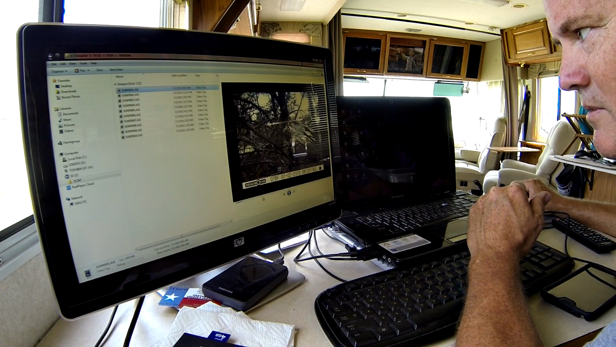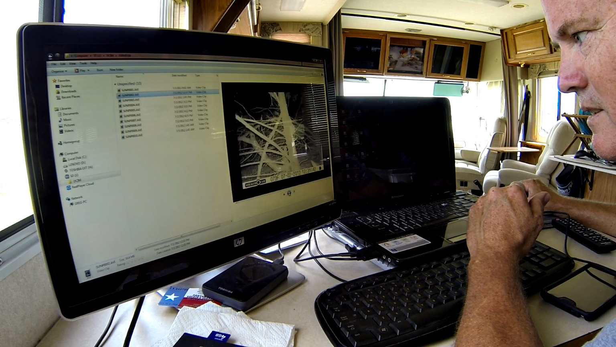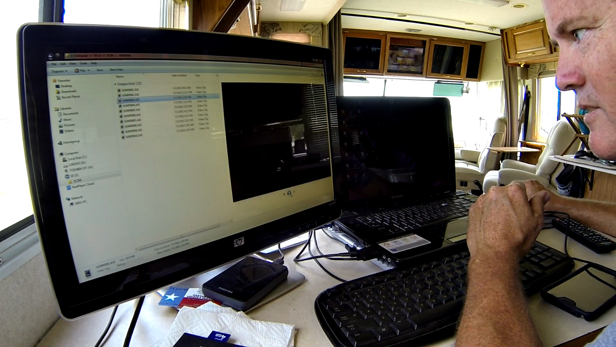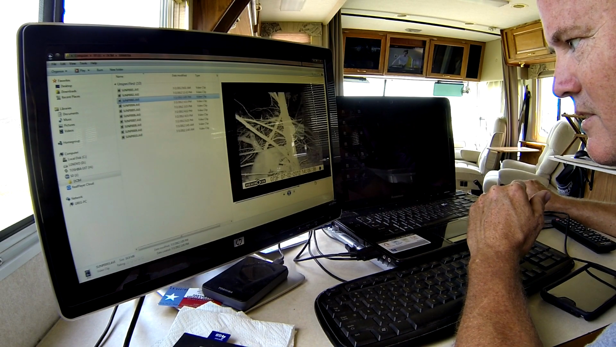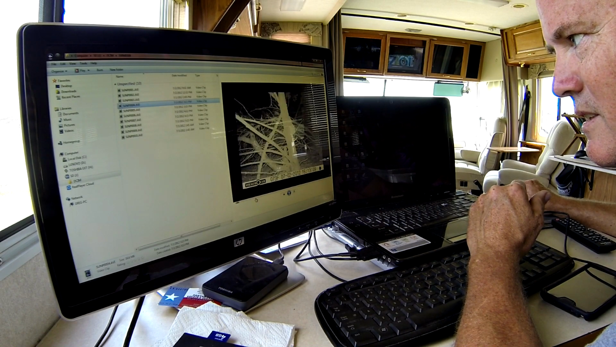All right, let's see what we got. First clip, looks like that's me. Second one, I got a deer. It looks like a little deer's in there. Next one, it's a little raccoon cruising around getting some chicken. Next one, I don't know what that was. I'll have to look at that a little bit harder.